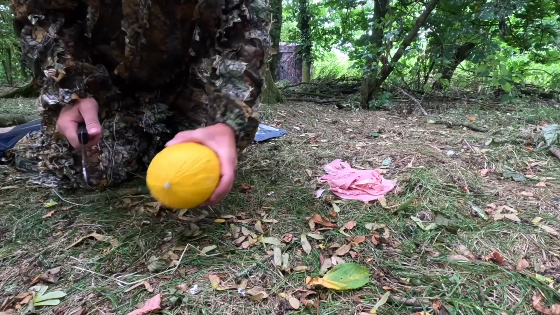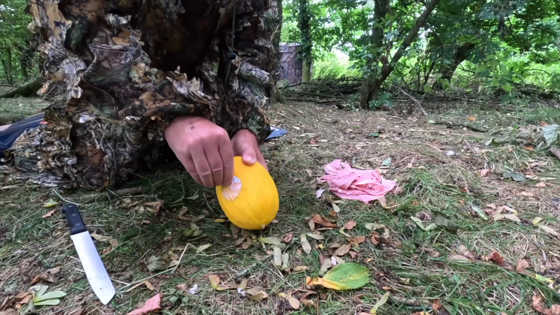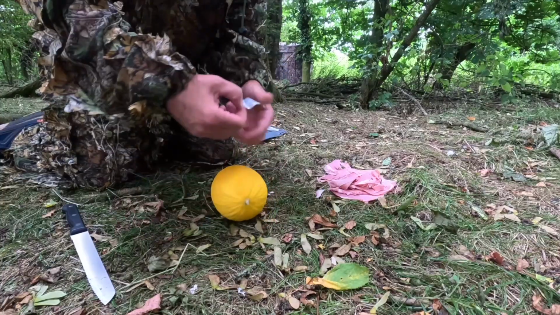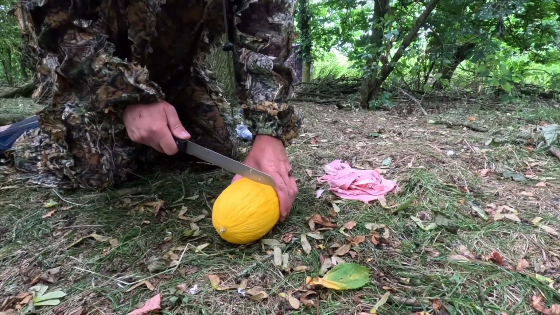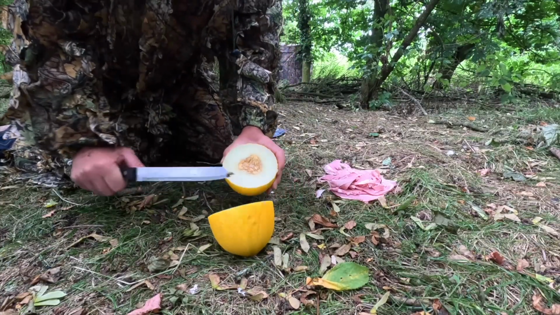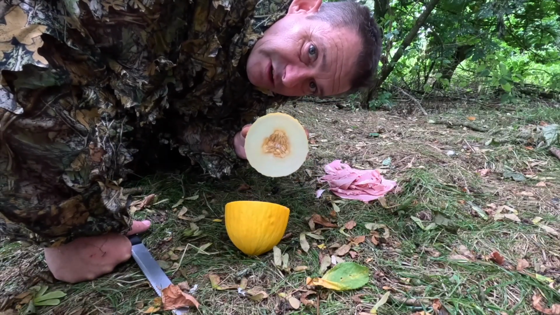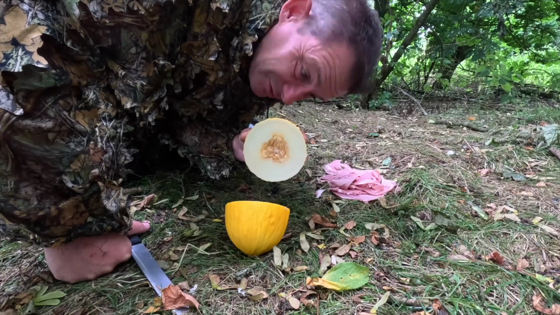The grapefruit, here we go. Oh, I better take the sticker off, hadn't I? Oh yeah, it's foil as well. Good job I noticed that. Right, we're going to cut this in half. Believe it or not, I'm coming up to 50 years old, and this is the first time I've ever cut a melon in half, I think. I've never eaten the stuff.